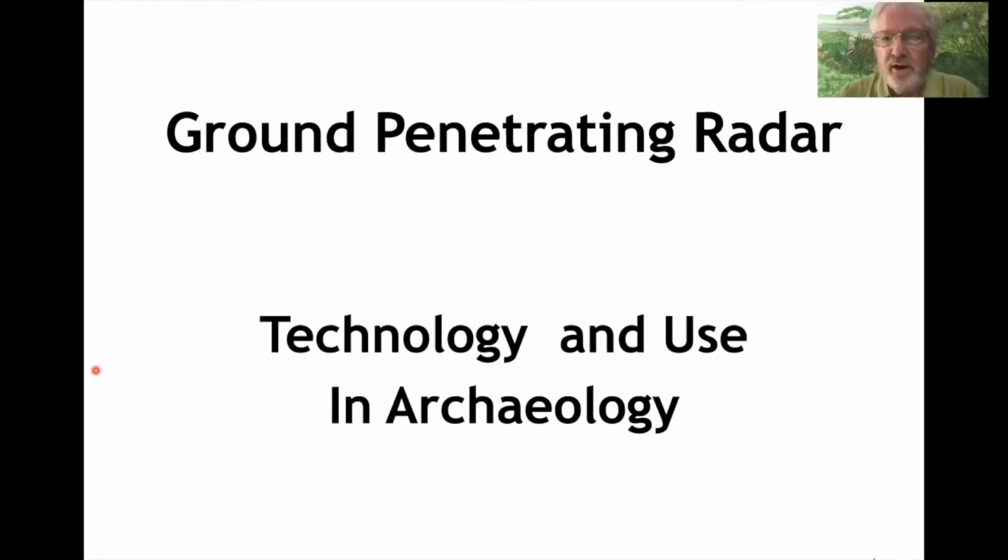Ground penetrating radar. It's time to talk about this technology and compare it to LiDAR, which you may have heard about through a new book, a book that's been out for a while, called The Lost City of the Monkey Gods. So anyway, ground penetrating radar technology is used primarily in archaeology.